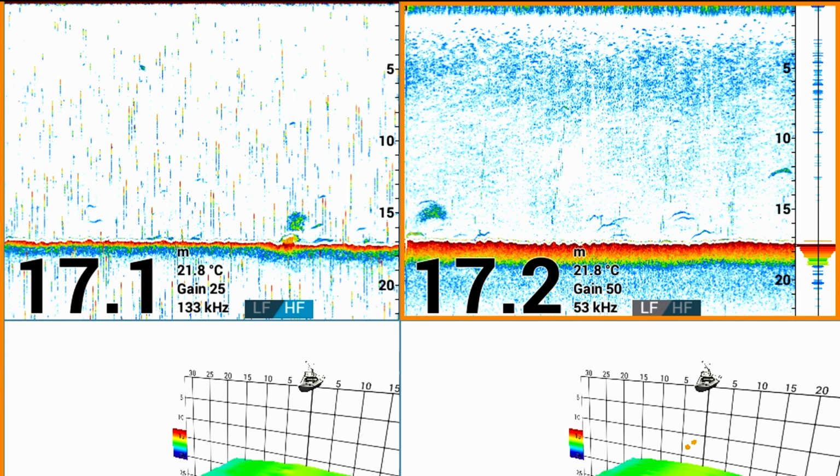I just created a couple of stills from the previous video clip, just as I switched over from the low frequency to the high frequency, so that you can compare them side by side and I can point out some of the differences between the high and low frequencies, apart from the thicker red line. If you look at the school of fish that's visible, it's much clearer on the high frequency image, that is the one on the left, and that's because the higher frequency is capable of better discrimination between closely packed targets.